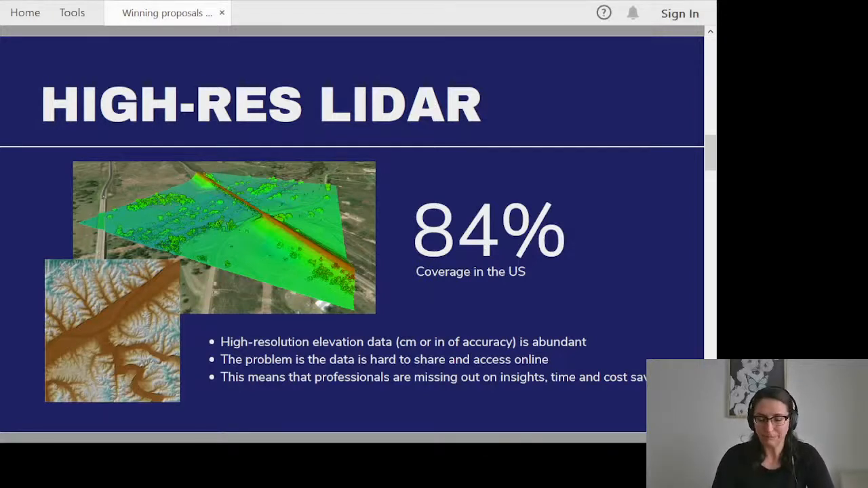So this means that for consultants, for engineers, for environmental scientists, for those people who can really benefit from this data, we're not able to access it. And that means that we're missing out on some very valuable insights, savings of time and savings of cost by having this data readily available to us.